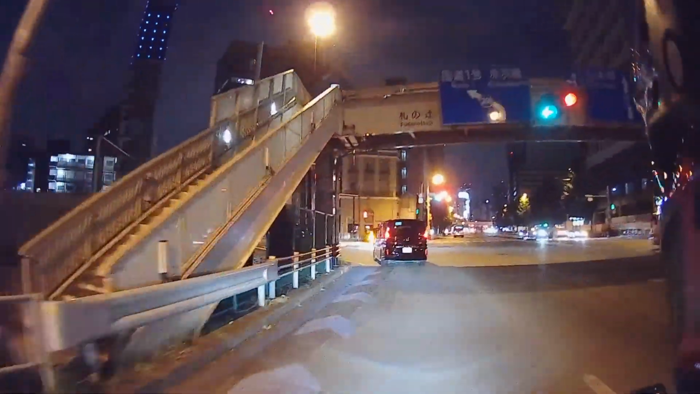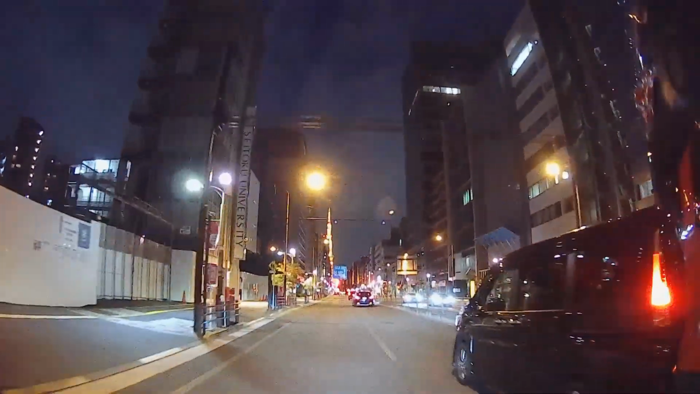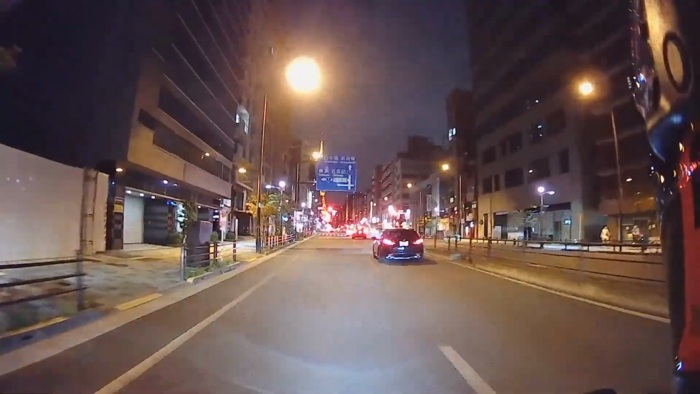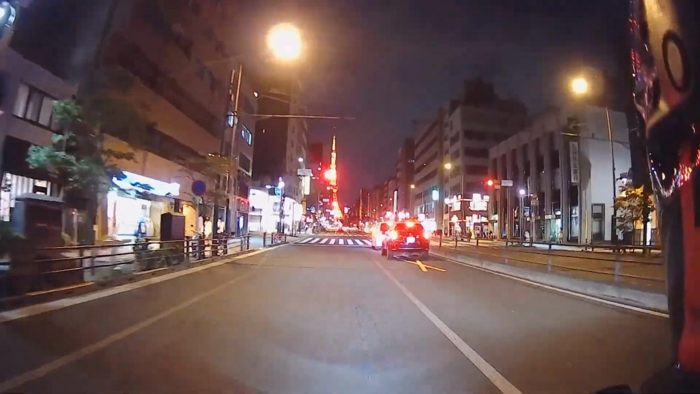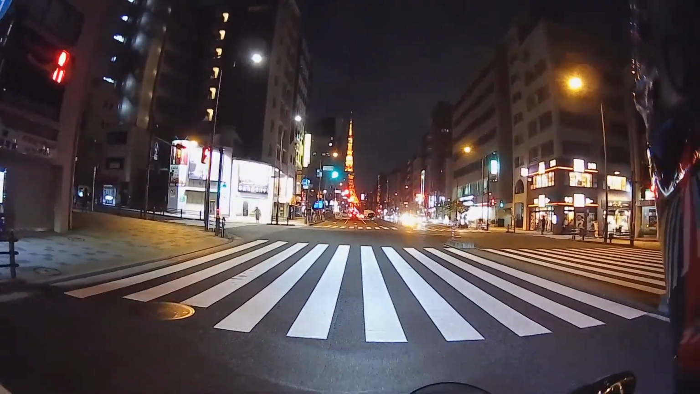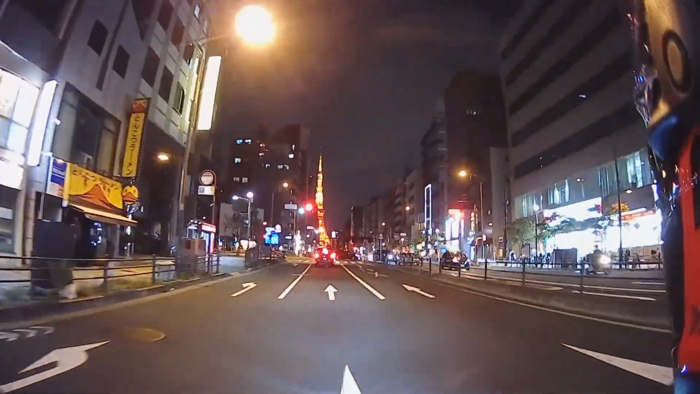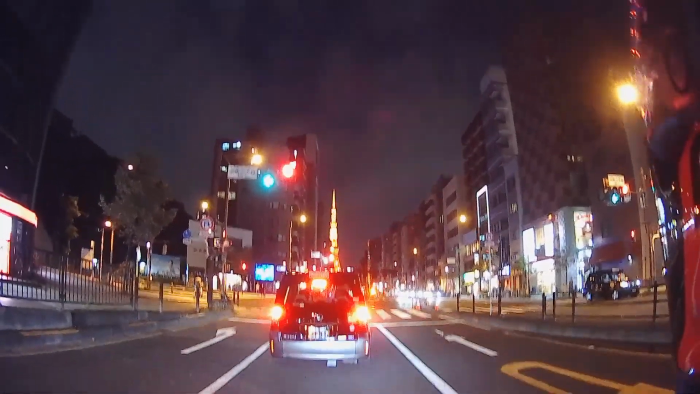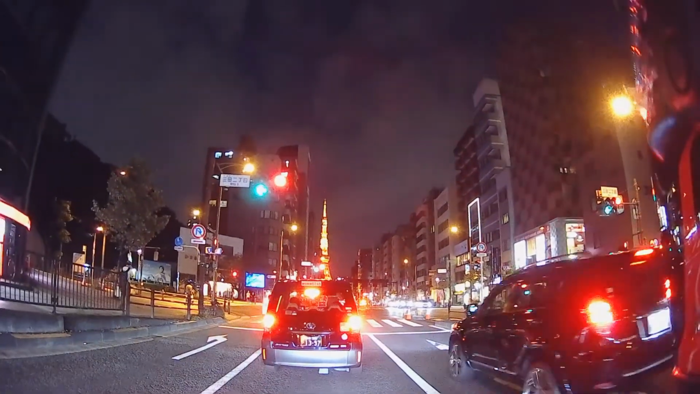Recording. And welcome back, guys, as we take a quick left turn. And there she is, the majestic Tokyo Tower, right in front of us. This is actually part of my everyday commute, and I have to say, this is my favorite part. Taking that left turn onto this street, and God, what a beautiful sight. Unfortunately, I come here during the day, during work hours, so the Tokyo Tower won't be lit up like this as you are seeing right now. But hey, who doesn't enjoy that view?